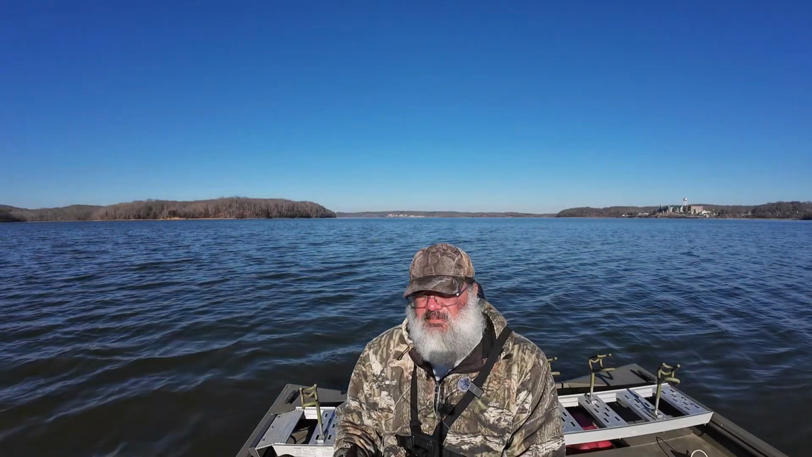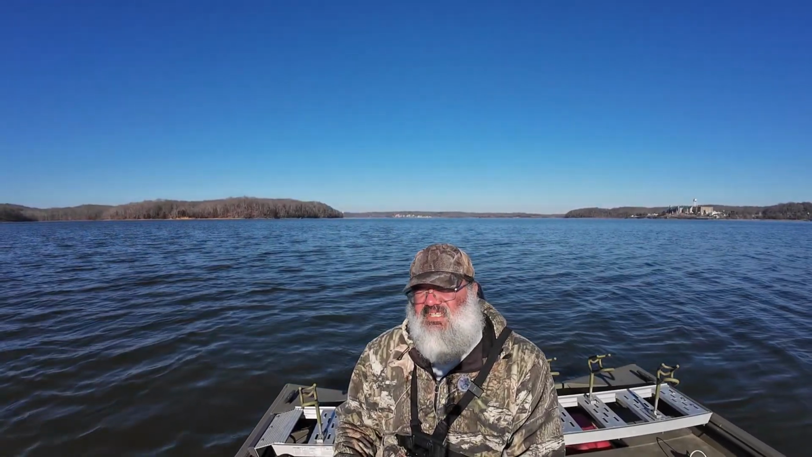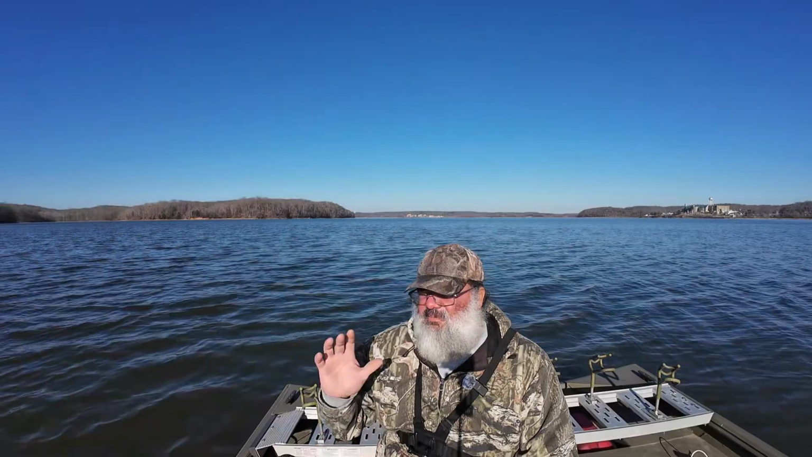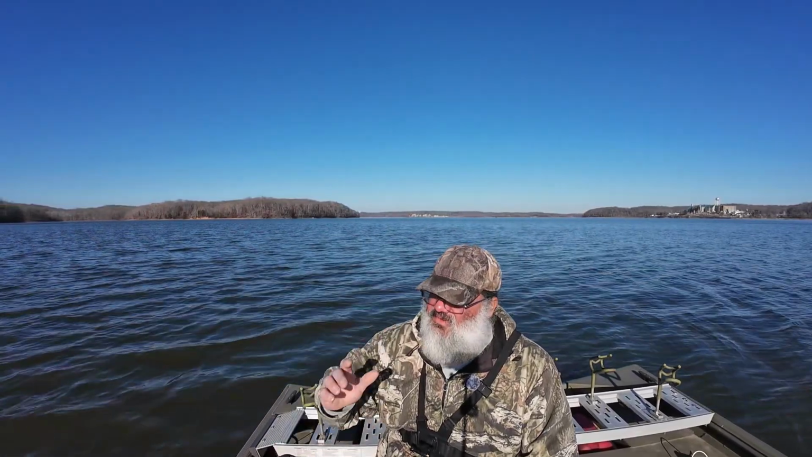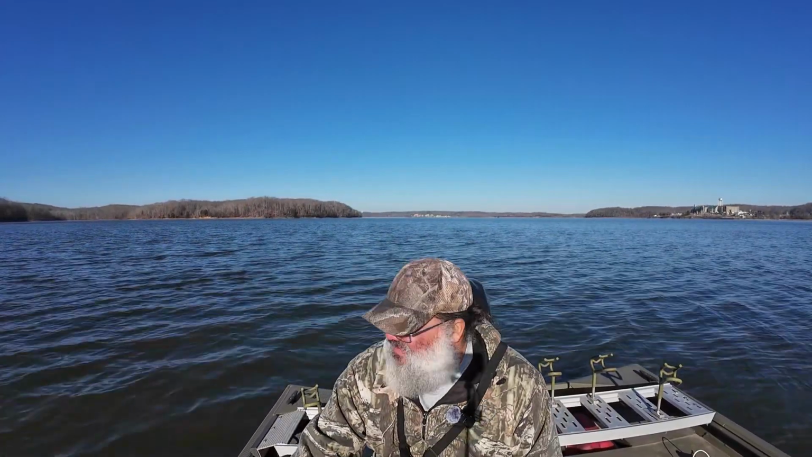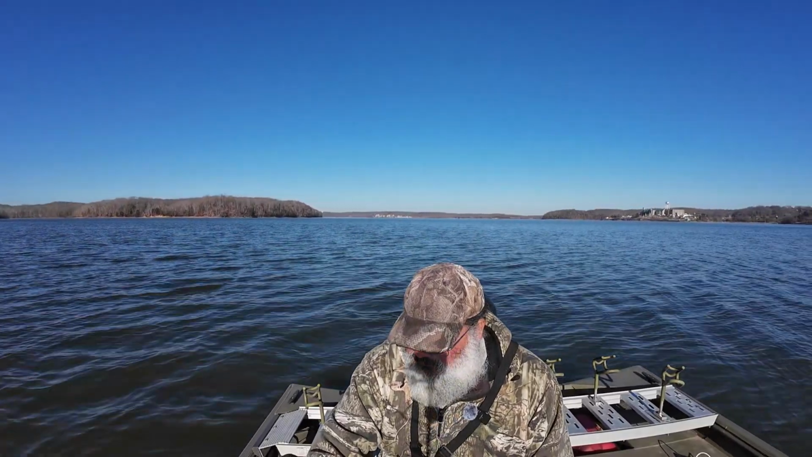If the water temperature's 38, they're more than likely gonna be deep until the sun starts hitting it real hard. Then they might start moving up into the creek channels later on this evening. We'll cross that bridge when we get there. But anyways, I'm gonna go make a circle here and see if I can find some shad and get anchored up on them.